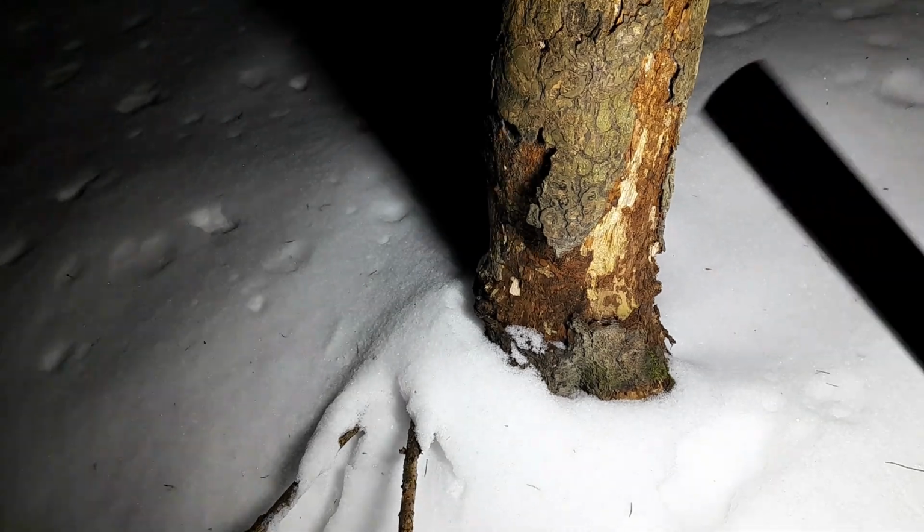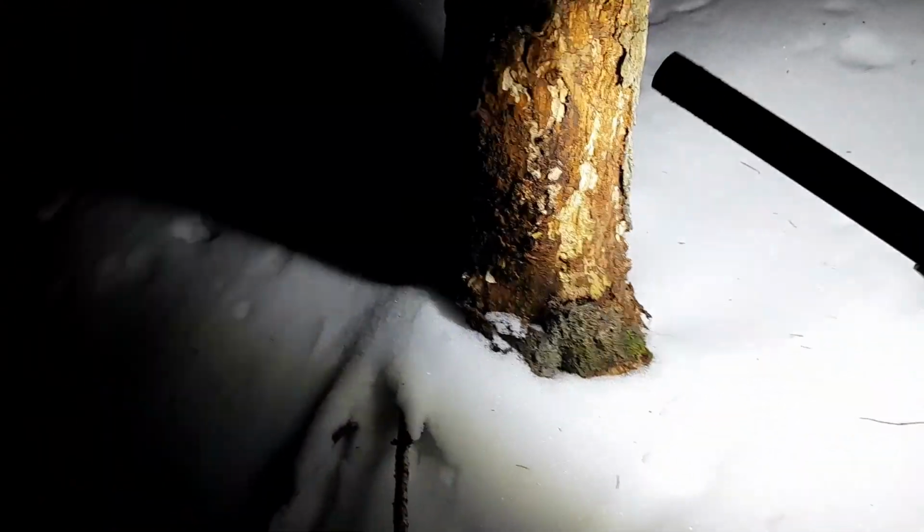Oh, finally we found it. Look at this tree. Do you see it? I think these tracks are meant for a feeding spot. As we see evidence over here, the bark is chomped off. Why do animals come here? They come here because this is their feeding location. So we found first evidence of feeding. That's why we know they come here.